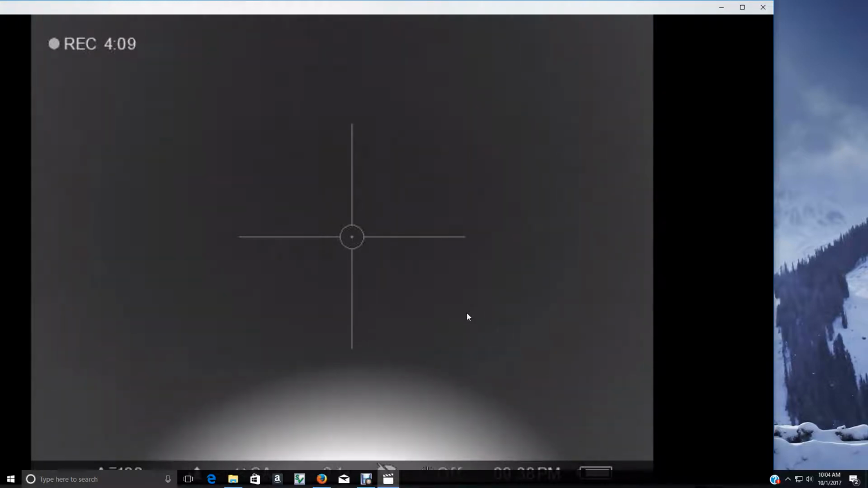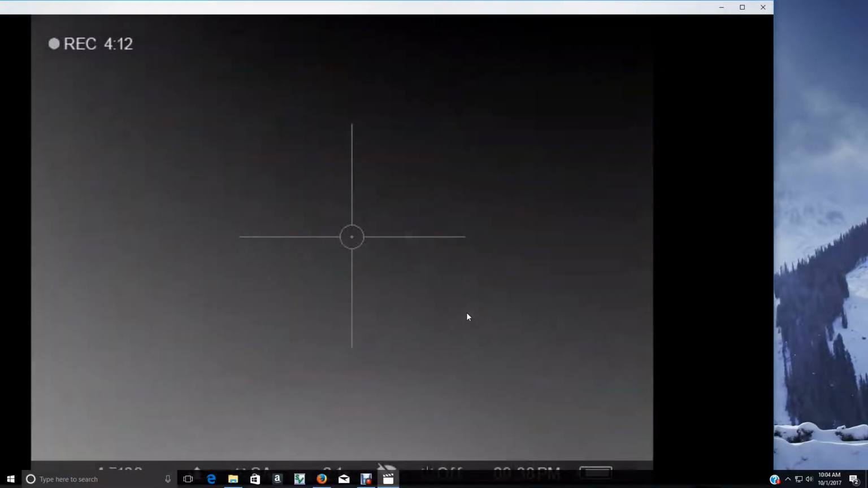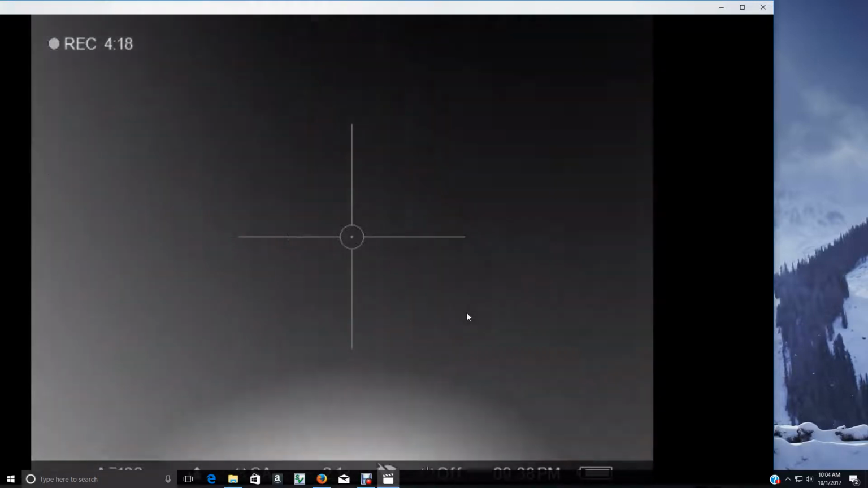Had a little trouble with my computer this morning. If you don't have to, don't do updates. They just screw up what's already working. They don't fix nothing.